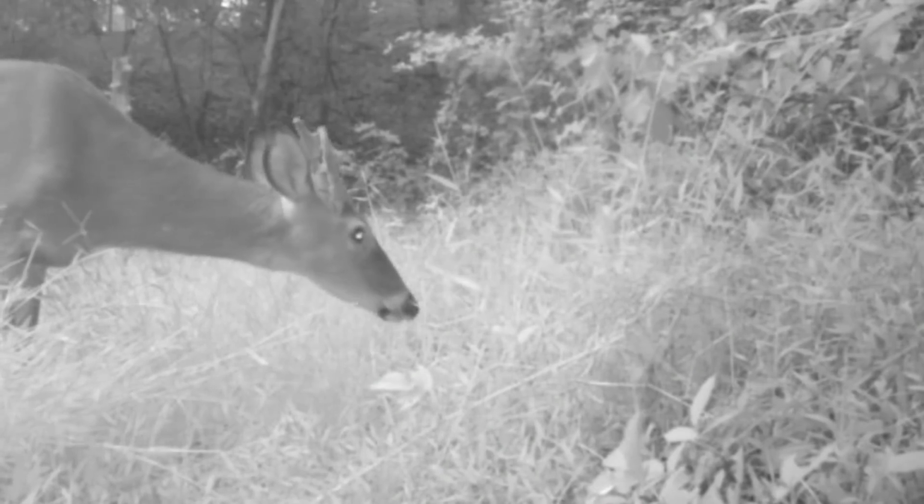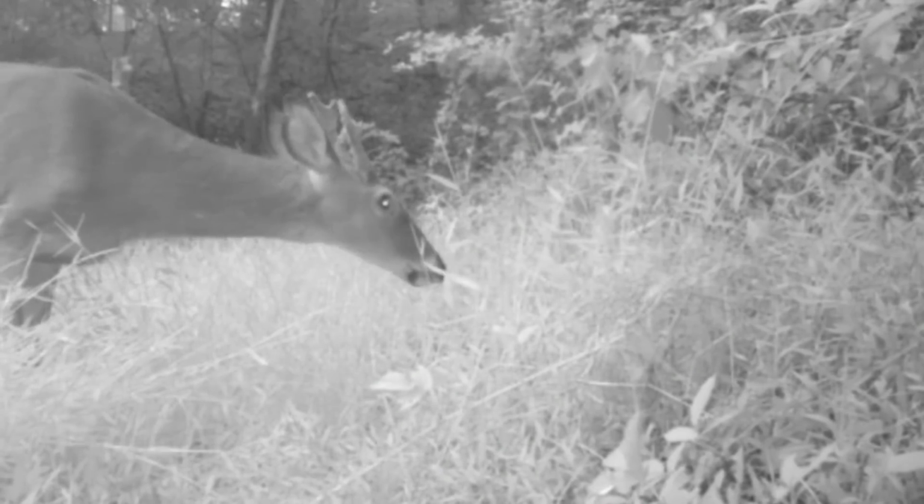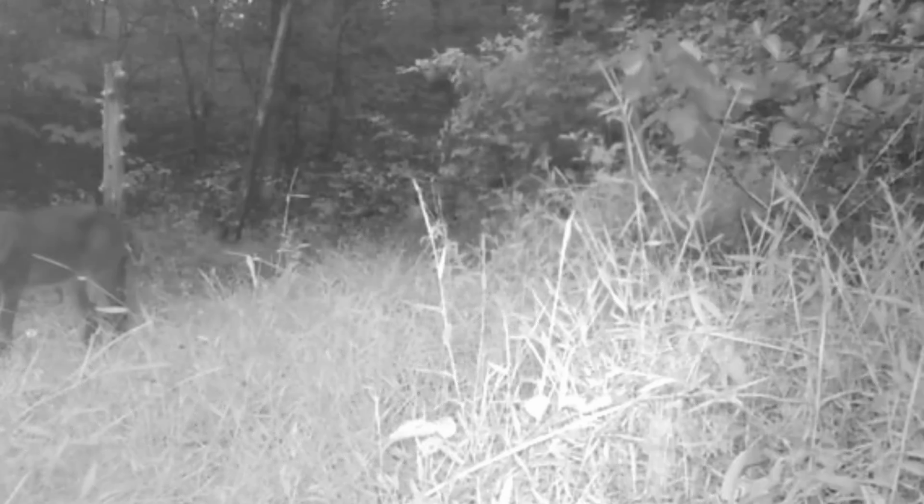And late in the evening, here's a buck browsing at the pond. Got some funny antlers there, don't he? And there's a different one. These are young bucks. These ain't the big mature bucks. But they're around.